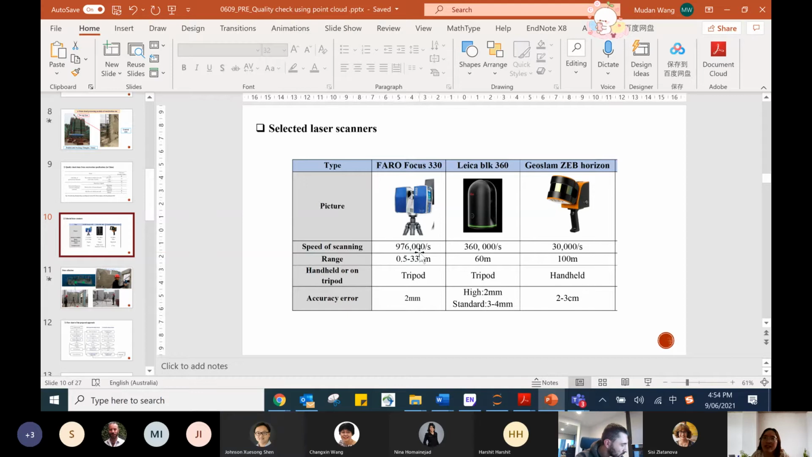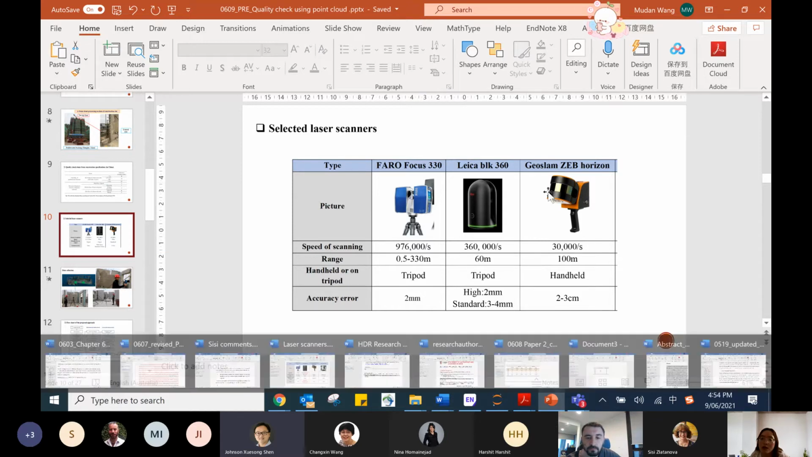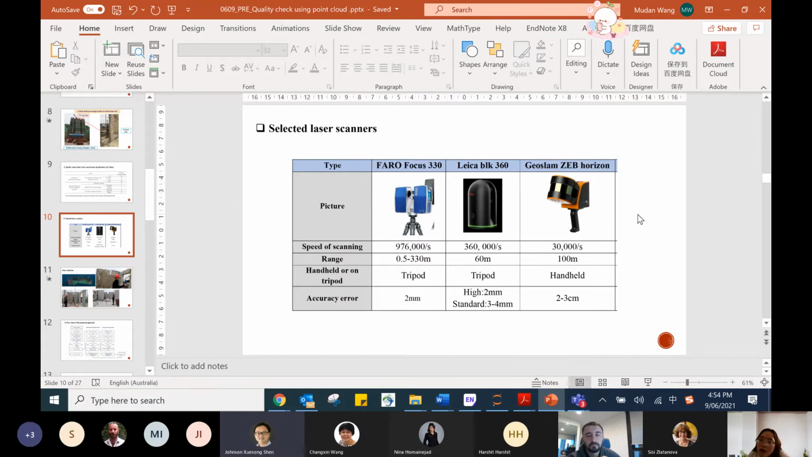For the handheld scanner, the accuracy is not very high. If I look at your research question, you definitely need a very accurate scanning technique. Even between different scanners there are pros and cons, but just from the accuracy point of view, I think GeoSLAM shouldn't be recommended at all for the research.